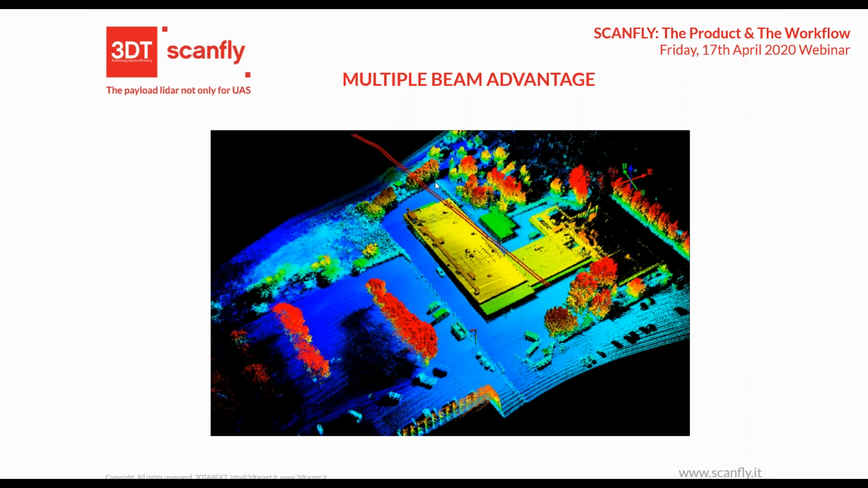The red lines on the top here, I suppose you can see my mouse pointer, is where the drone flew, the trajectory of the drone. And you can see there are a lot of points even behind the trees and all over the area, for two main reasons. One is the multiple beam.